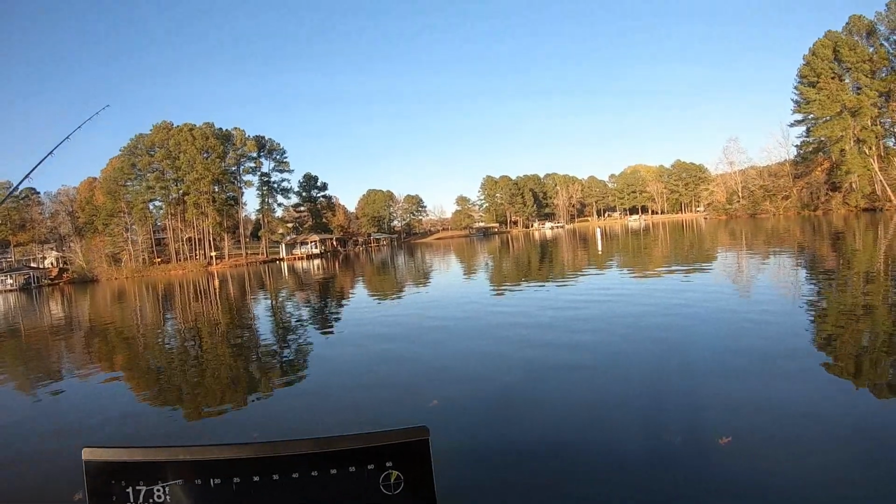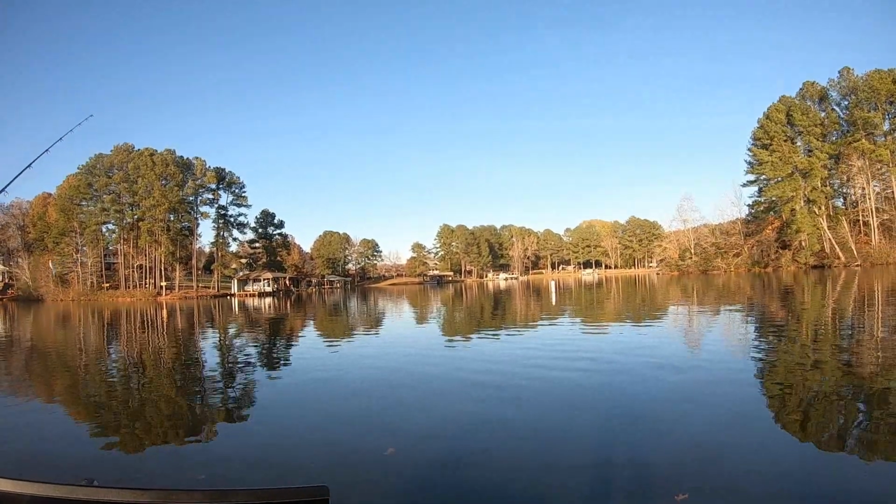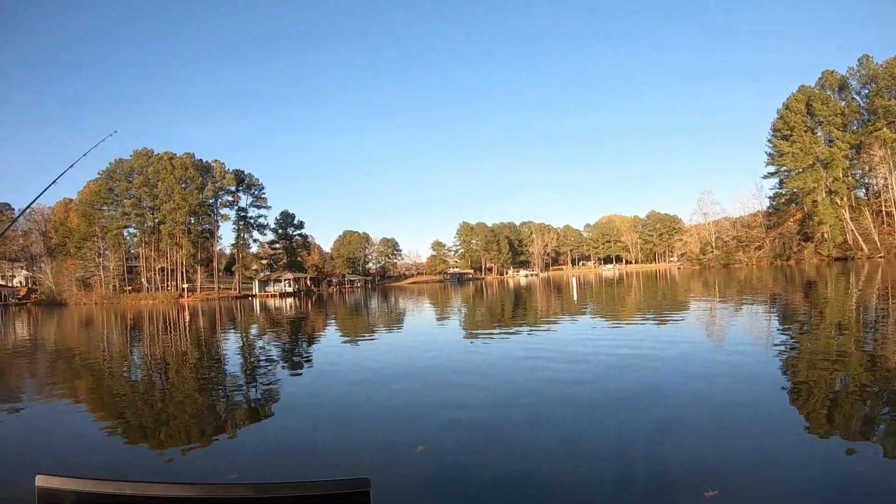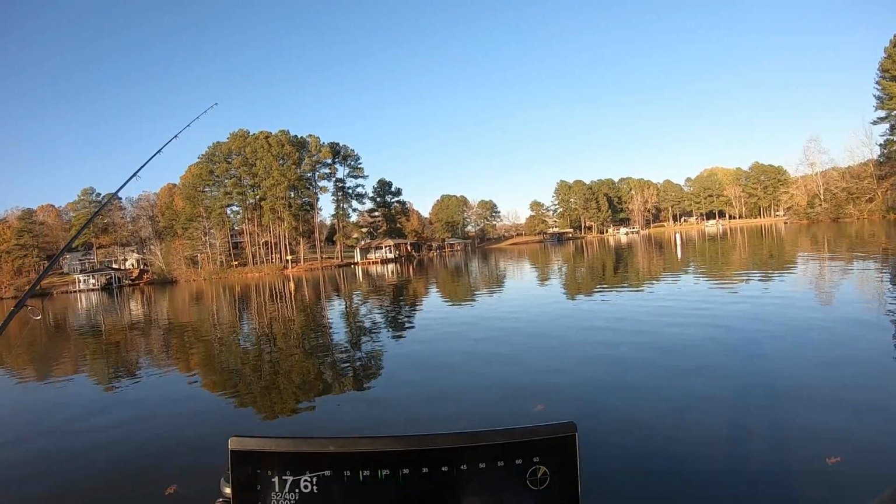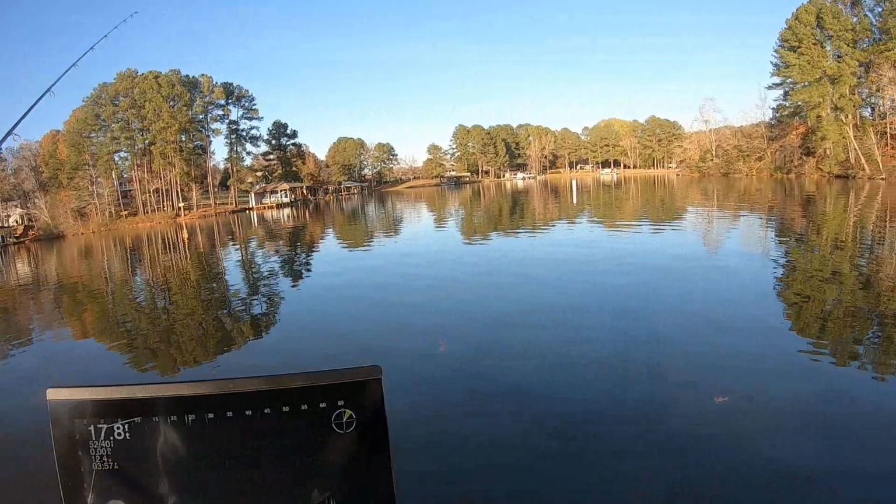This school right here, you can see it's a small school. They're 55 foot from me now. My boat's drifting toward them, just enough wind to move me. I'm gonna go over and throw at them. Those look like nicer fish too, and they're on the bottom, not sucked to the bottom.